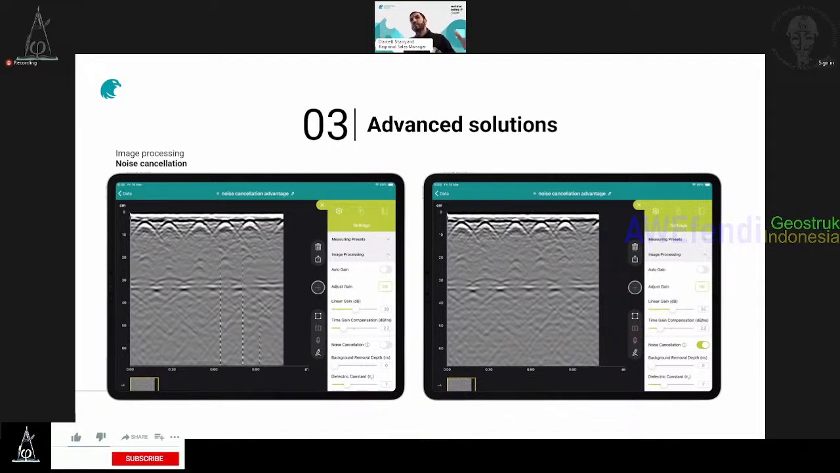Okay, I see some noise, I cancel it, and I can see the effect on the right here. So that's really one of the weapons that you have in image processing. You have so many possibilities here to enhance the quality of your data.